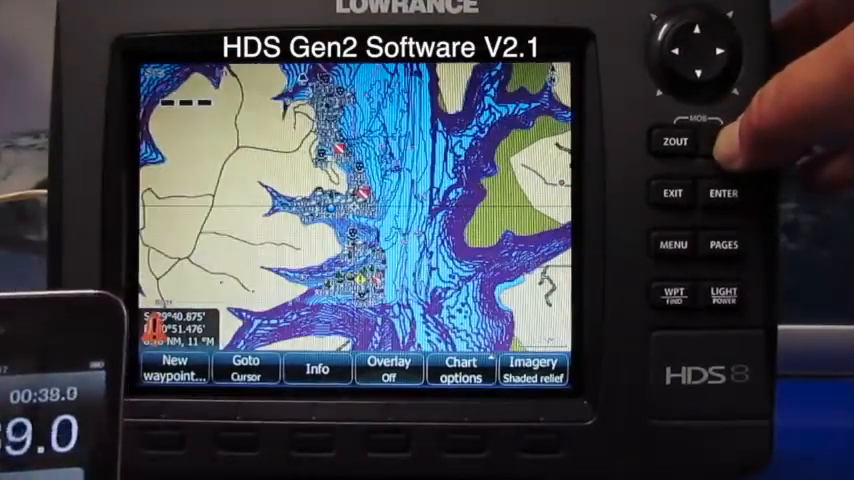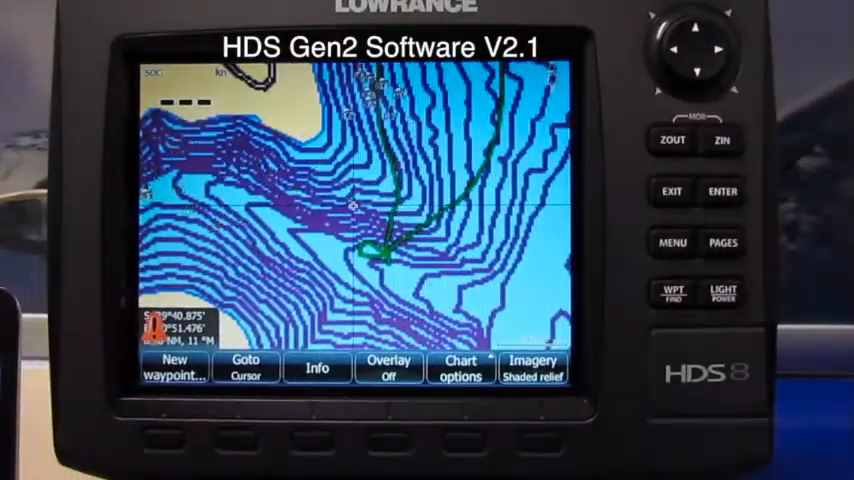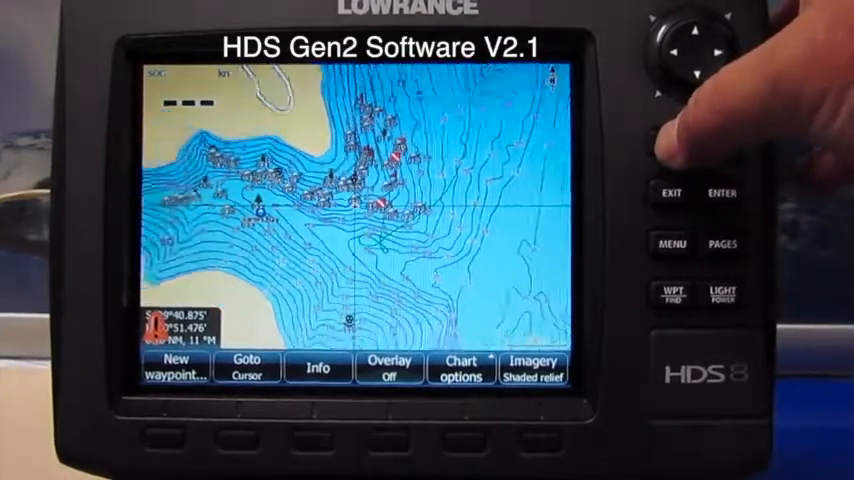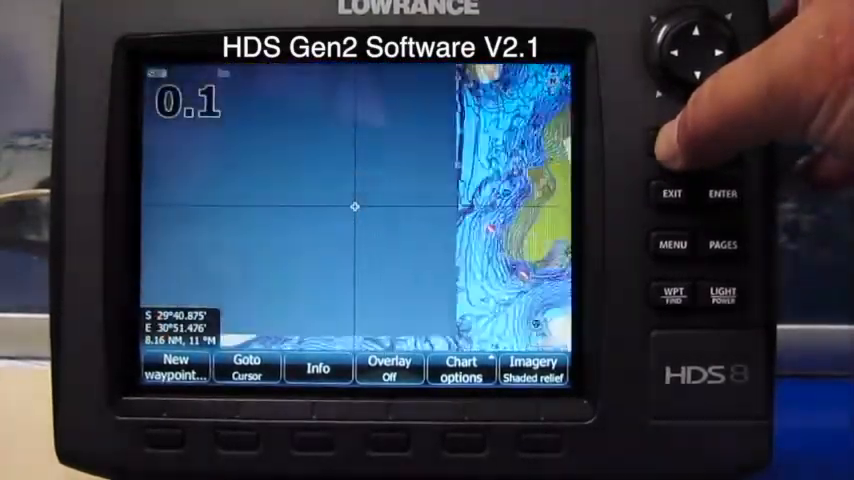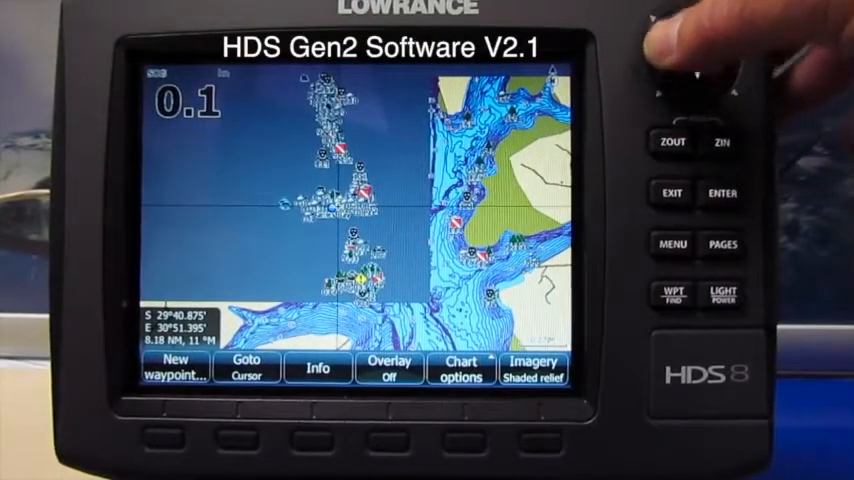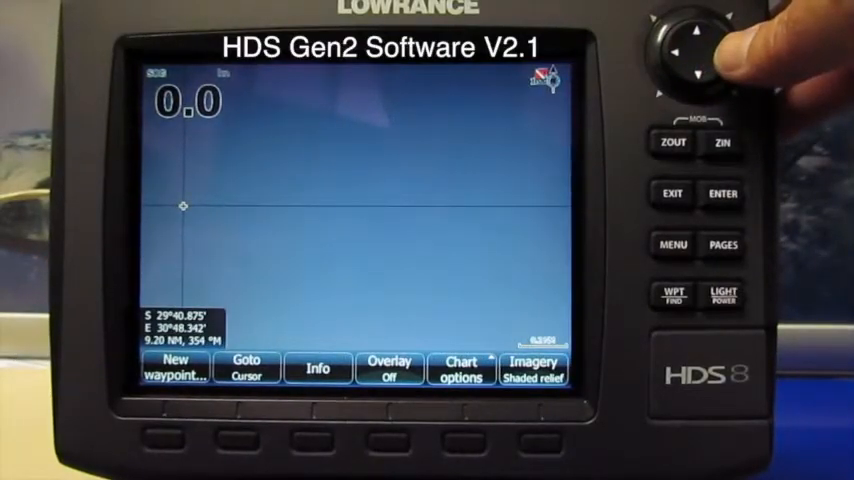Zooming in is very slow and very glitchy. I'm holding that button down constantly, and as you can see, it takes its time. Let's try that again. I'm going to zoom out. Pretty much locked up. Very glitchy.